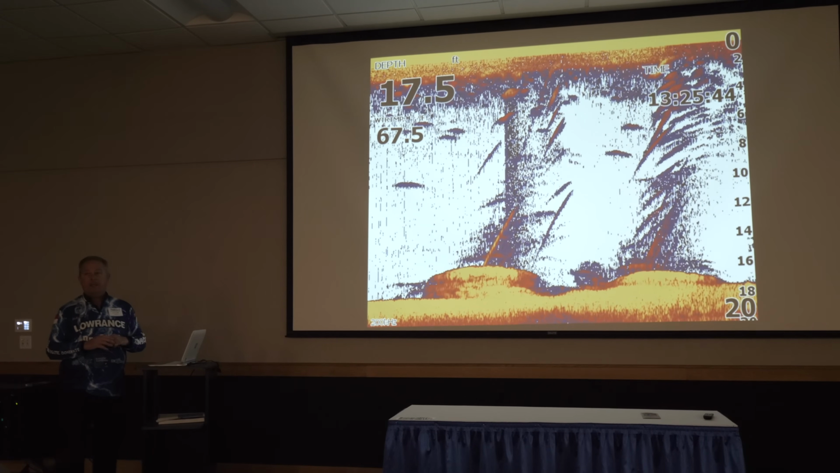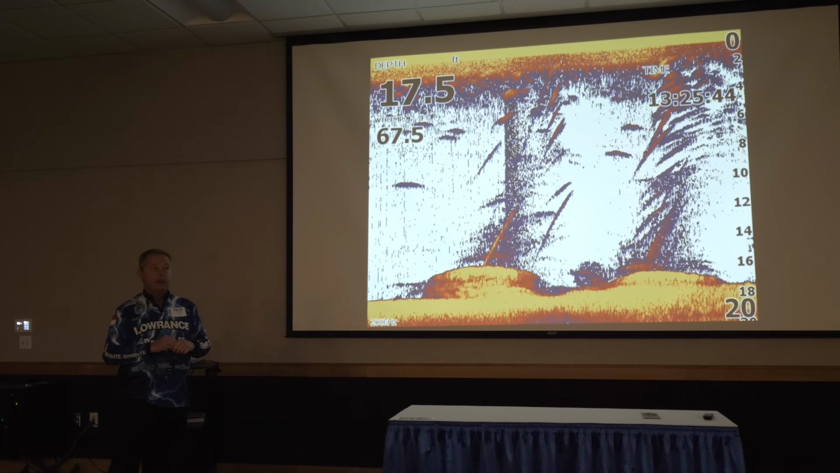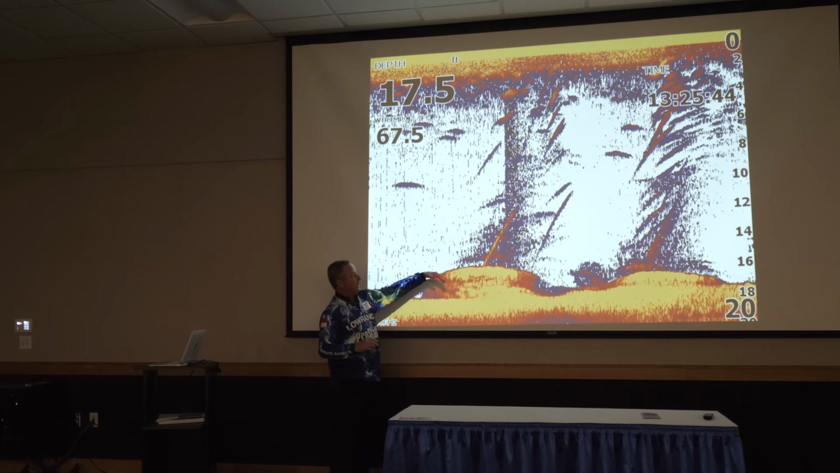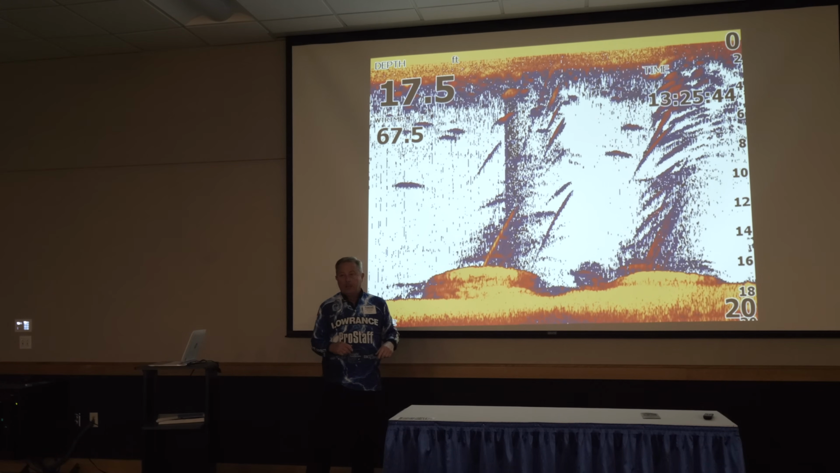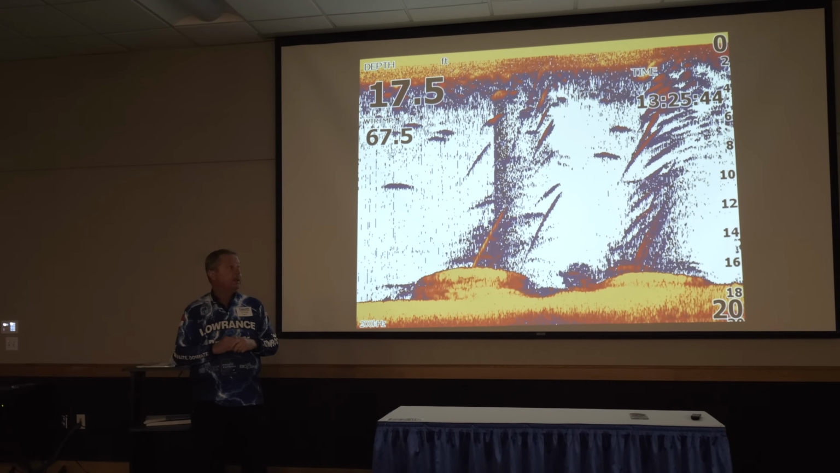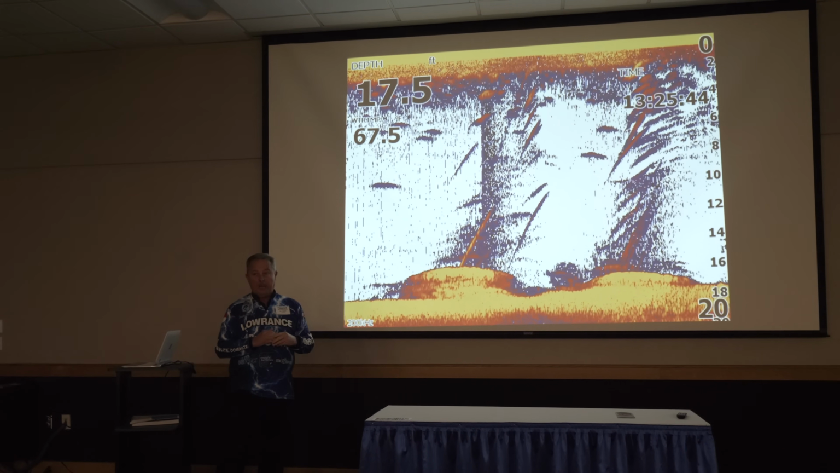As the thing begins to die down and the schooling activity and the frenzy begins to kind of die off, this is what it looks like. Now, this is interesting because what you got here is most of those bait fish have gone down, sat on the bottom. If you got stuff flying around your head trying to eat you, you're going to try to hide too. And as you see, we're in open water, so there's not a place for them to go. But they have gone to the bottom.